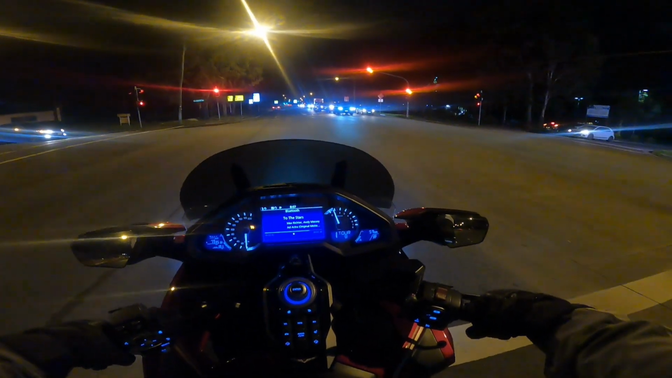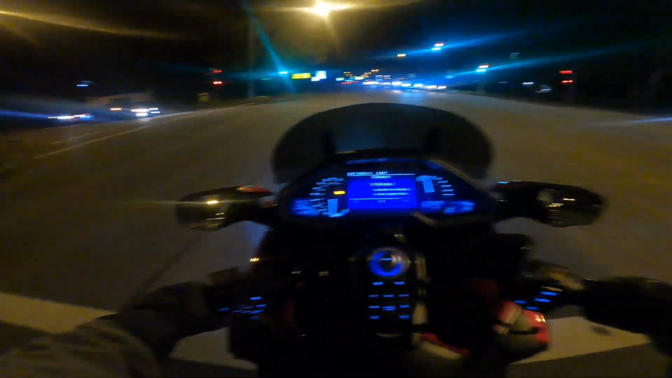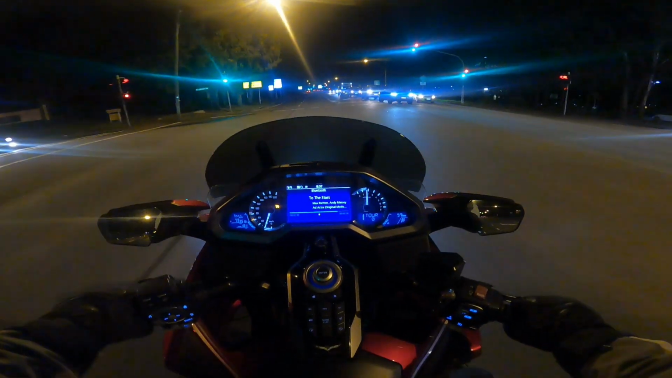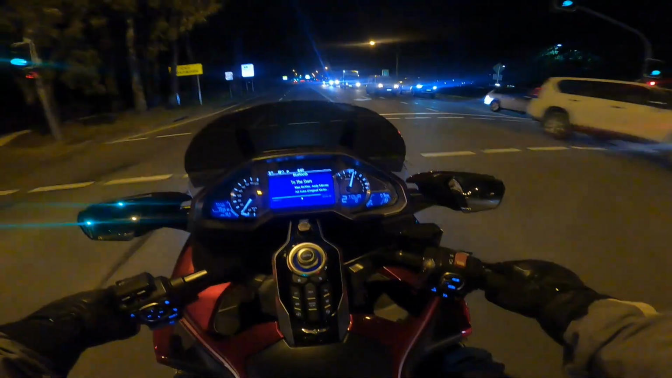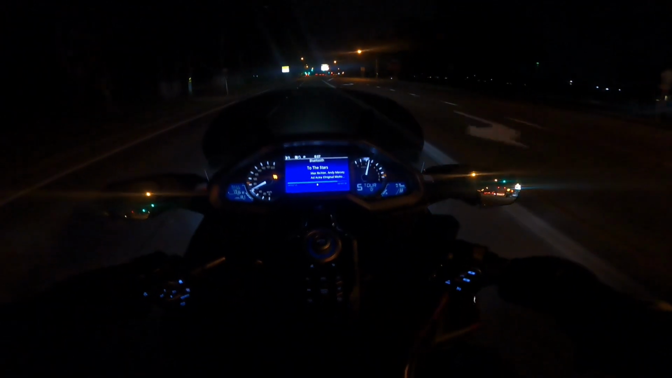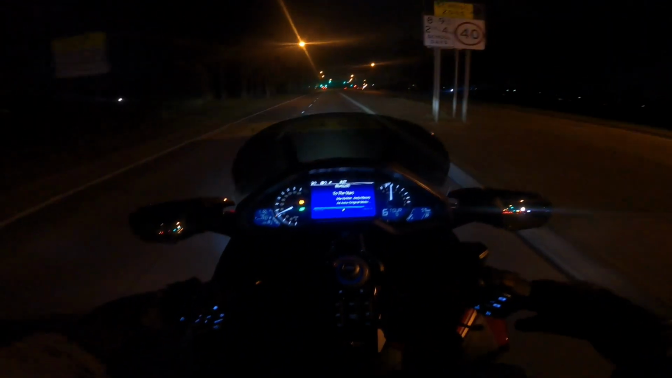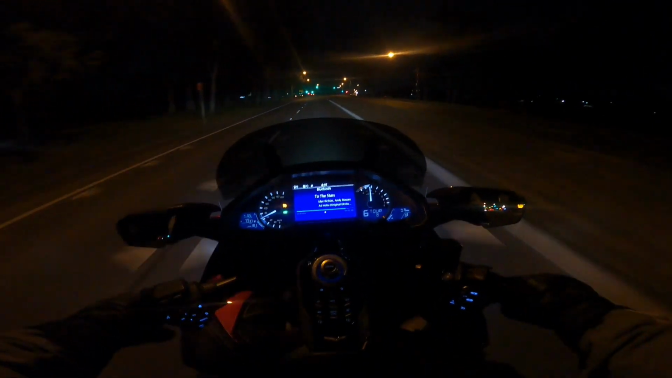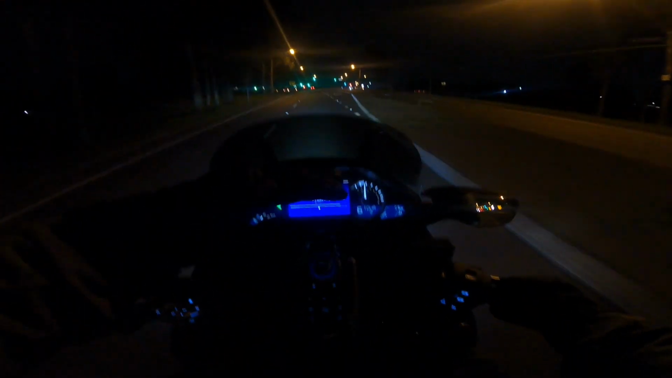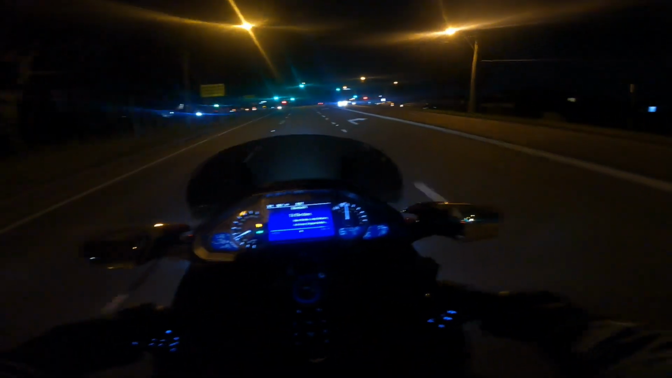So hopefully this way we can look more over the windshield, keep the windshield down, so yeah, more of a view from up here rather than a view from down here, which again, like I said, wasn't bad,